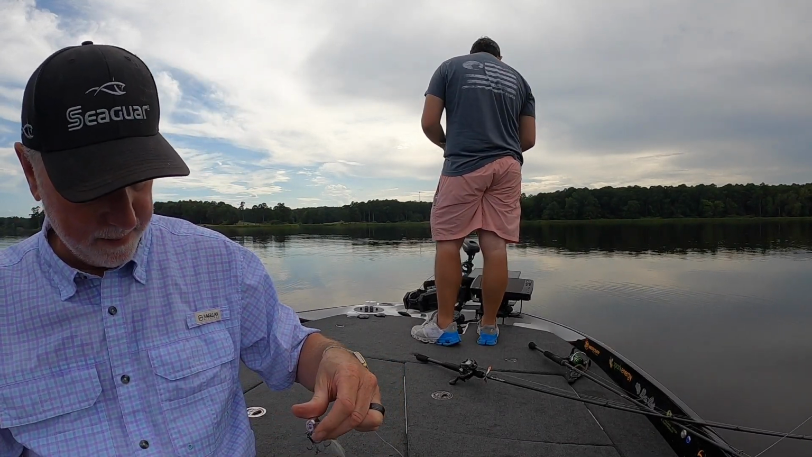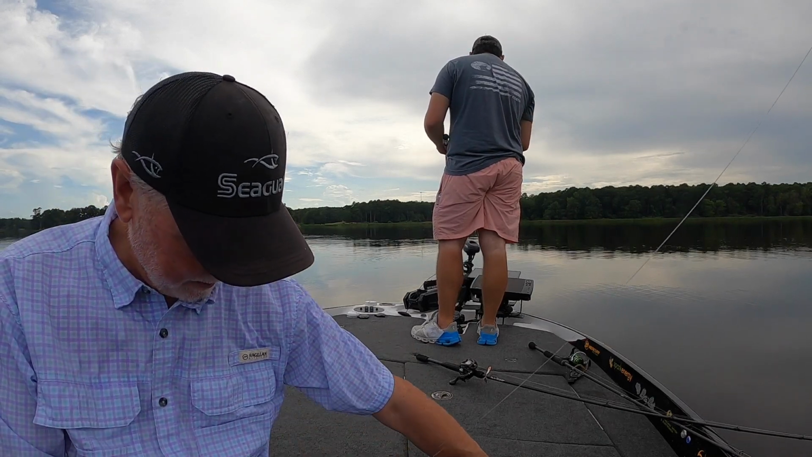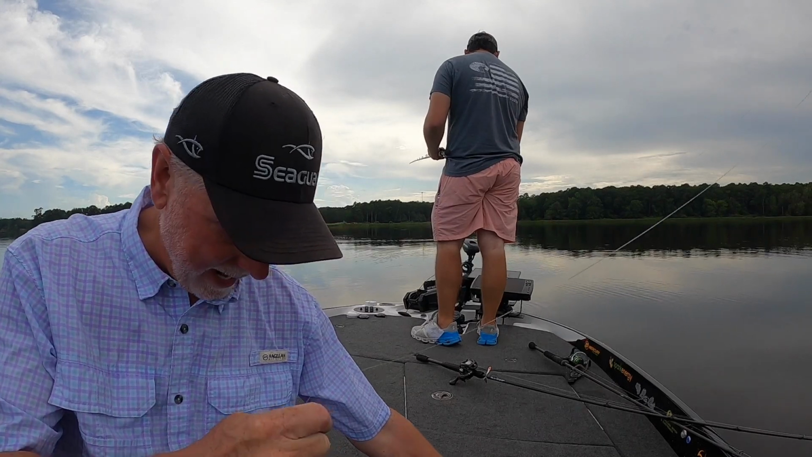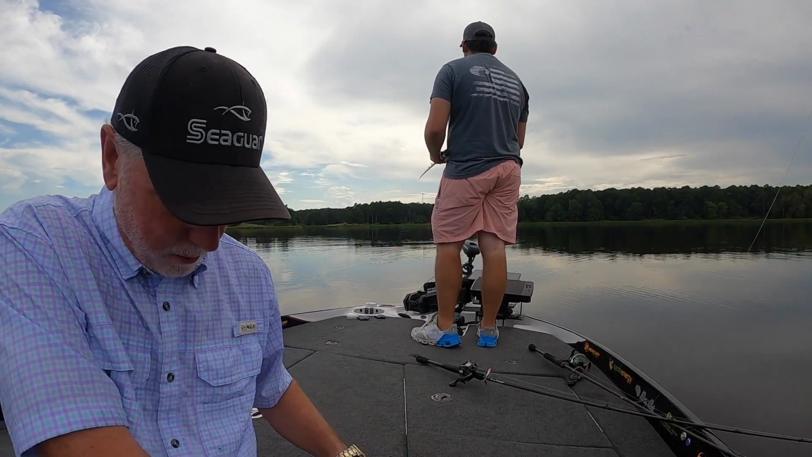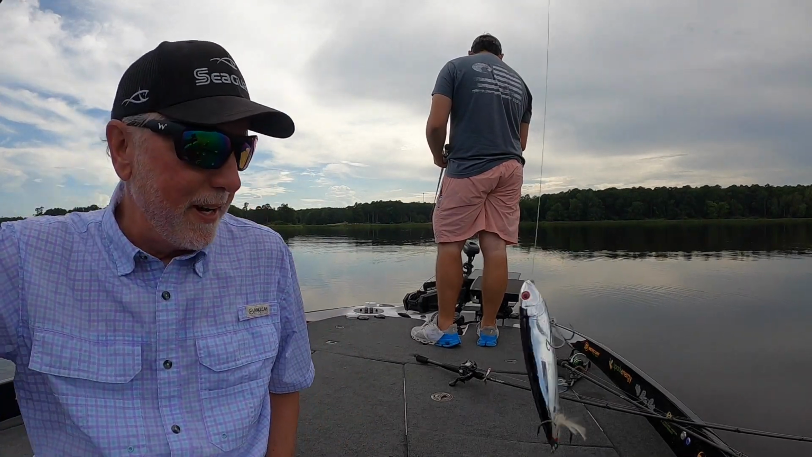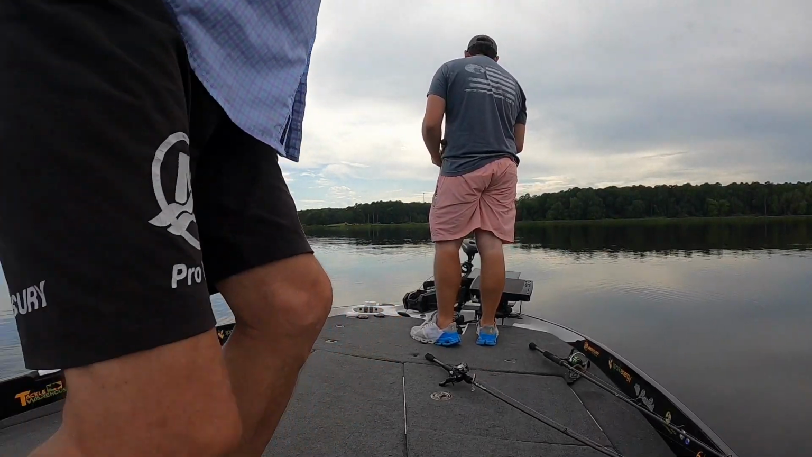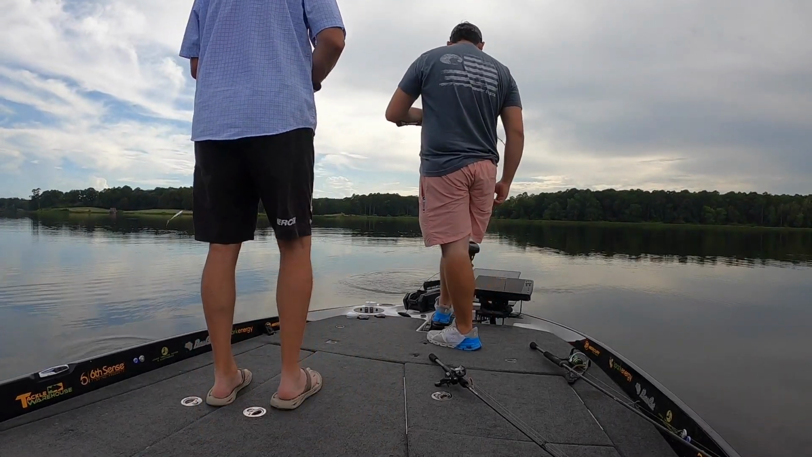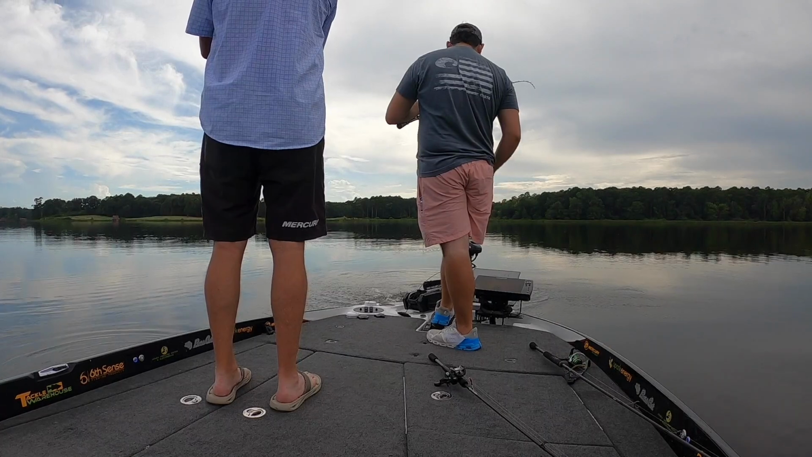Did he swing on it? Mm-hmm. This would seem like an ideal brush pile lake if it was a little bit bigger. I would say you put a brush pile down here, it's going to get about 100 baits on it this weekend. They are not eating healthy at all. Obvious.